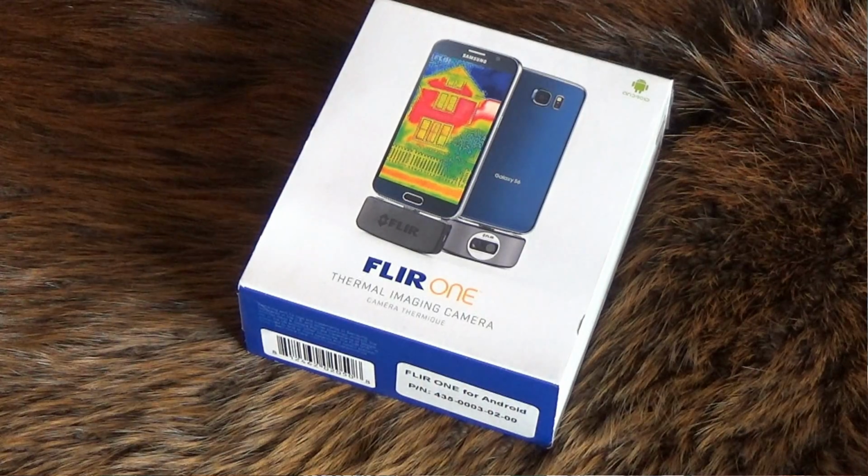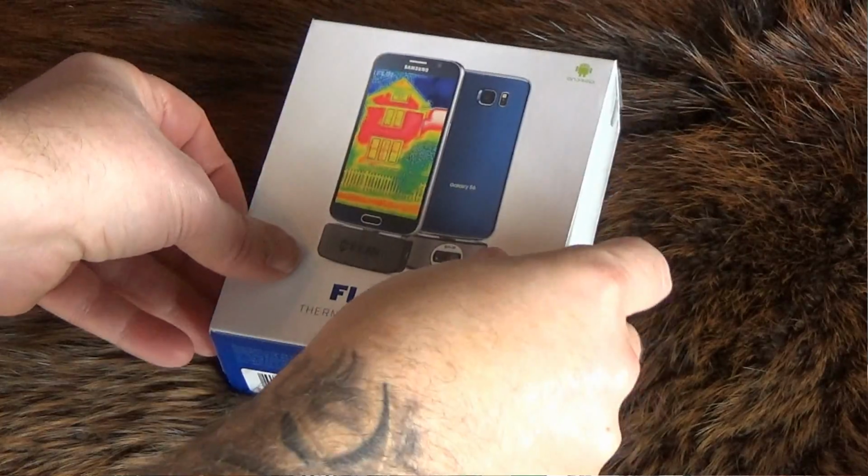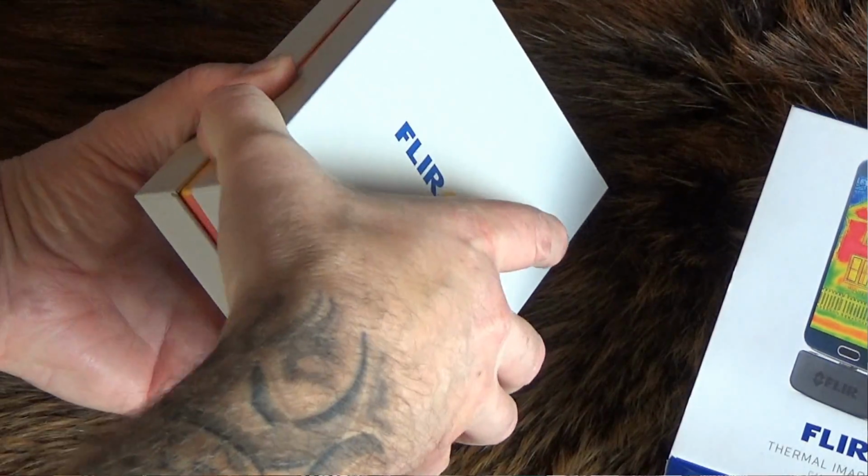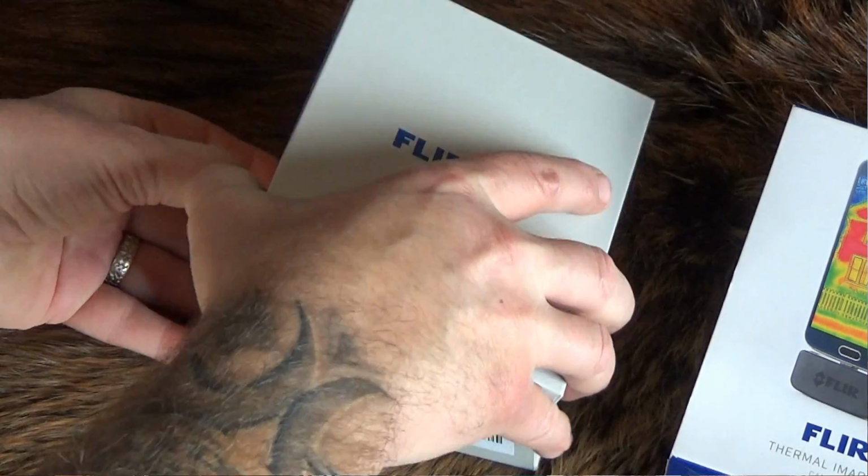But today I want to take a look at the FLIR thermal imaging device. It's called the FLIR1, and you use it with your smartphone. It's not only really cool and works really well, but it's super affordable. And depending on when you see this video, there still may be time to ask Santa Claus for one for your stocking if you think it's as cool as I do.